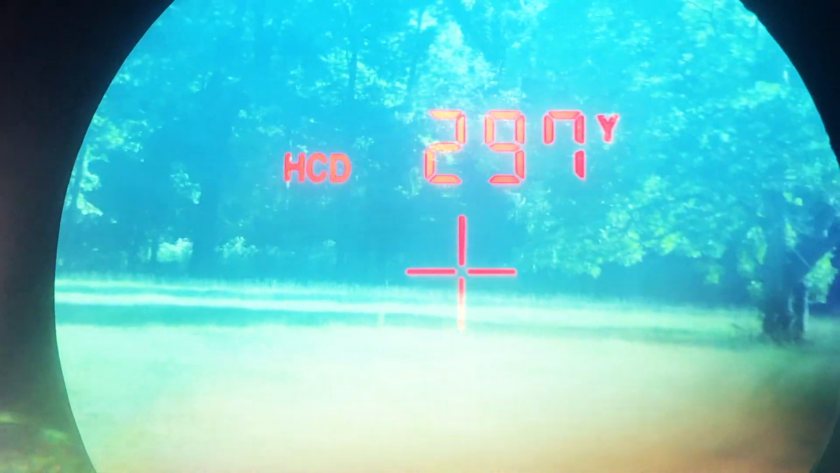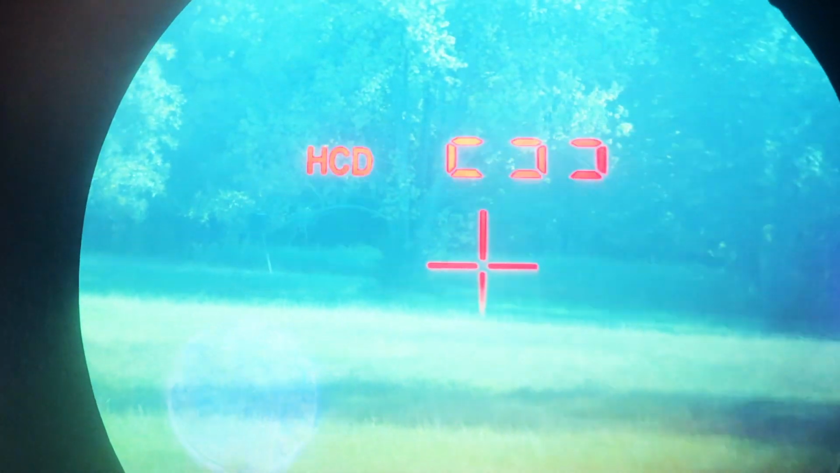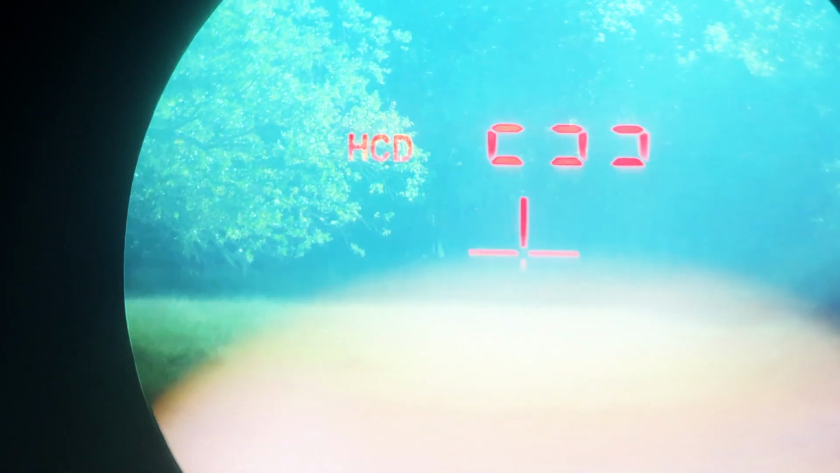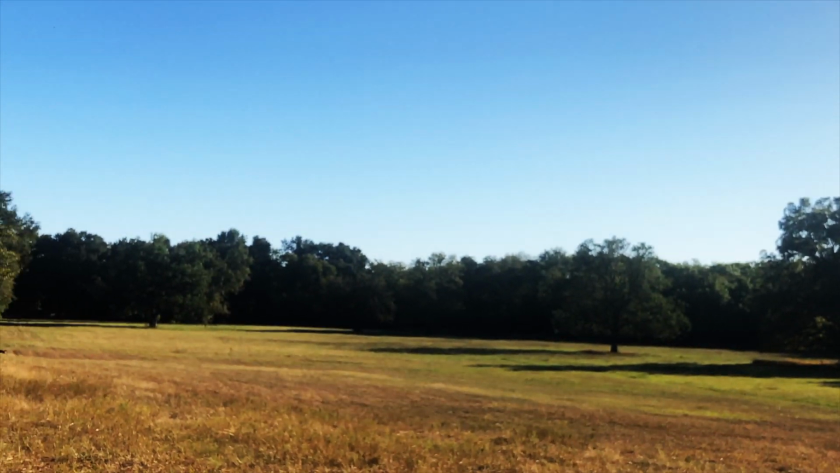Yep. This tree is about 260, 270, 230. Okay. That backfield is just around 300 again. I've got this field so memorized. That's going to be at about 250. That's roughly about the same again, 270. And the farthest, if I could get this to zoom in, I don't know if this is going to work. That back area is going to be right around 300 yards. So that gives you kind of perspective what we're dealing with as we use the thermal.